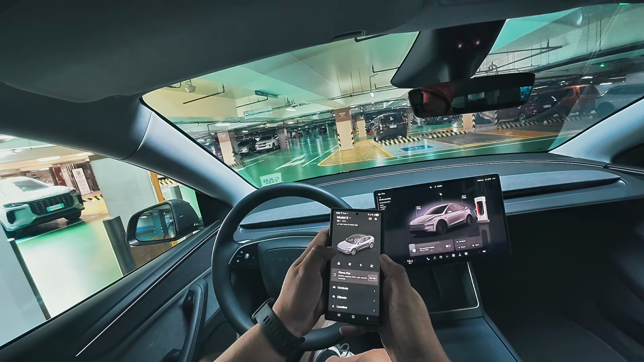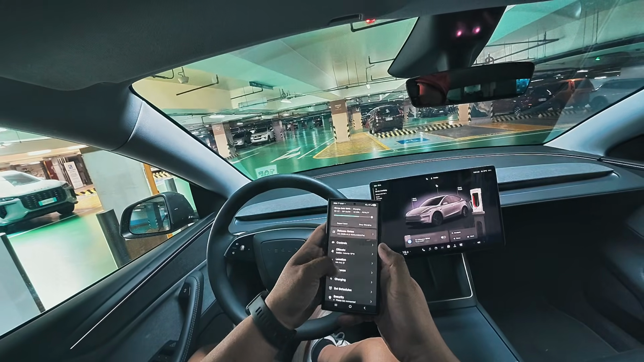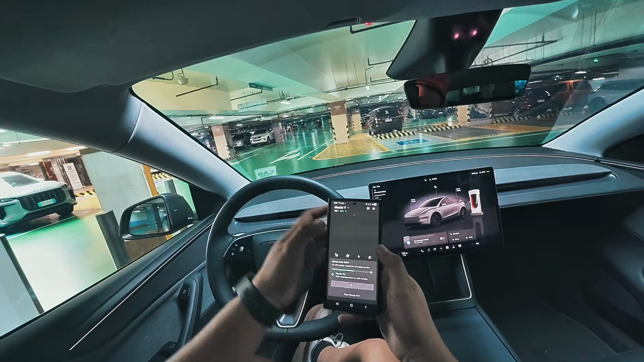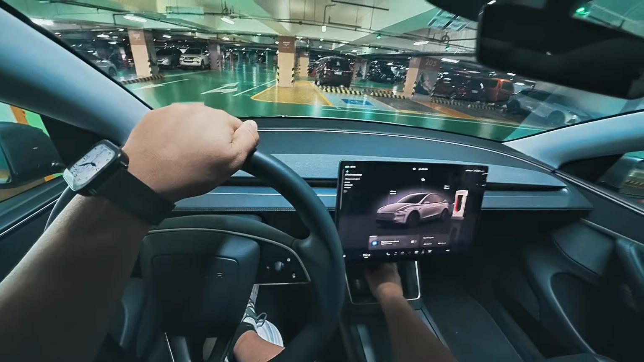I do have a Model 3 here. I'm gonna have to log out of here, because I'm using the marketing app I got right here. Anyway, yes, we're charging right now, and I'm not gonna keep you guys any longer.